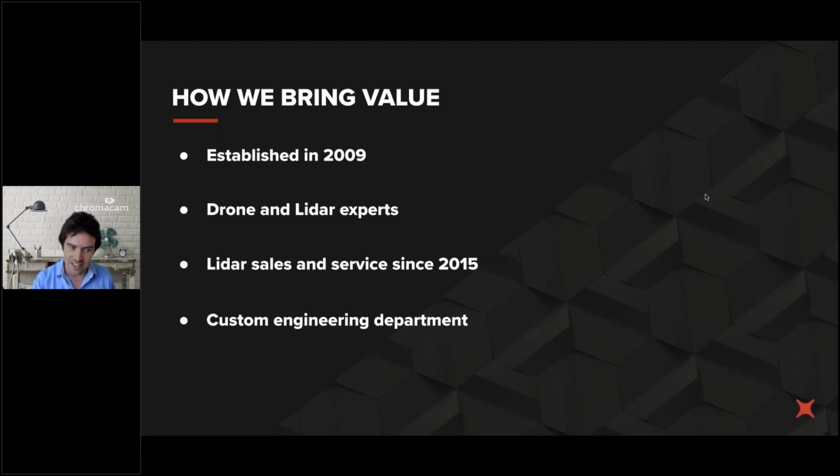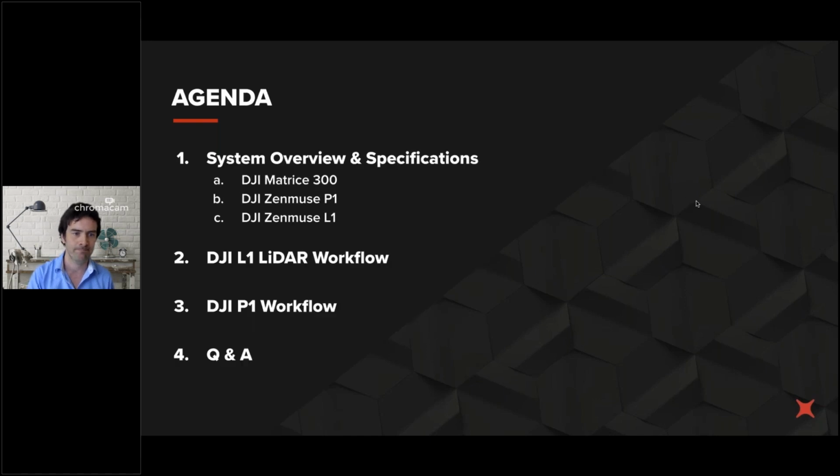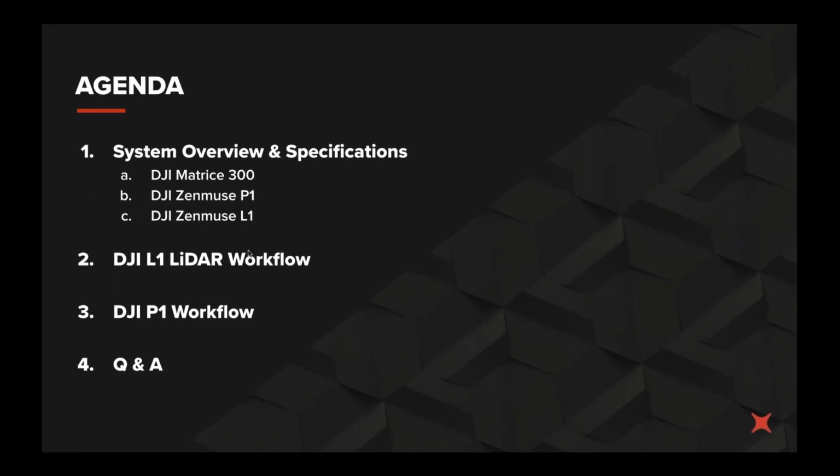I'll hand back to Van to run through today's agenda. The webinar will consist of, initially, a system overview and specifications of the M300, P1, and L1. Then, in the last sections, we'll go over the workflow for the L1 LiDAR and the P1 photogrammetry camera, and at the very end we'll finish up with some Q&A. So without further ado, let's get started.